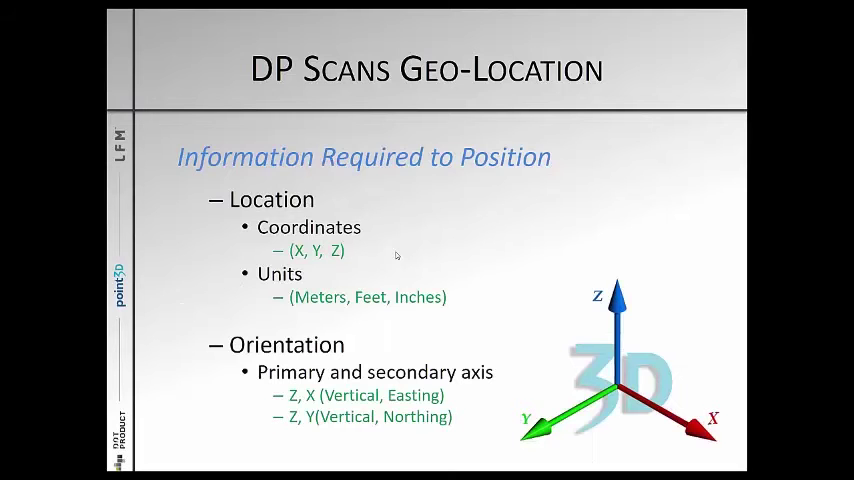So to position it, two pieces of information I need. Where is it going to be? Its location in XYZ coordinates, and then its orientation. So if I'm extracting this information from existing scan data, I'm going to query a point and get its coordinate information, and then I need to identify the direction, the orientation that I want the scan data to be facing. Typically it is a YX or YZ, the first axis taking precedence in orientation.